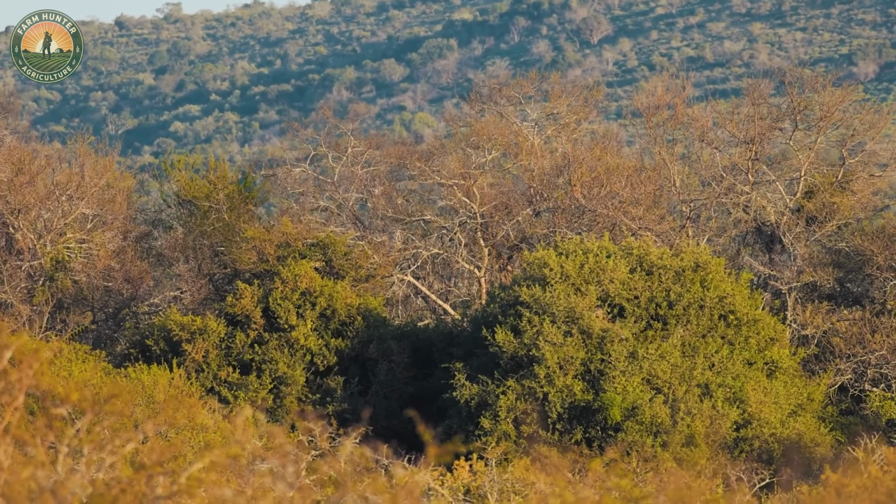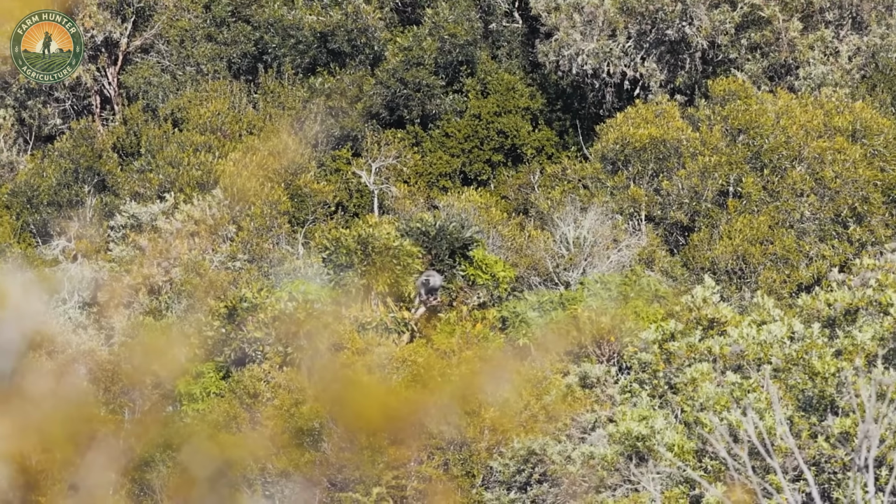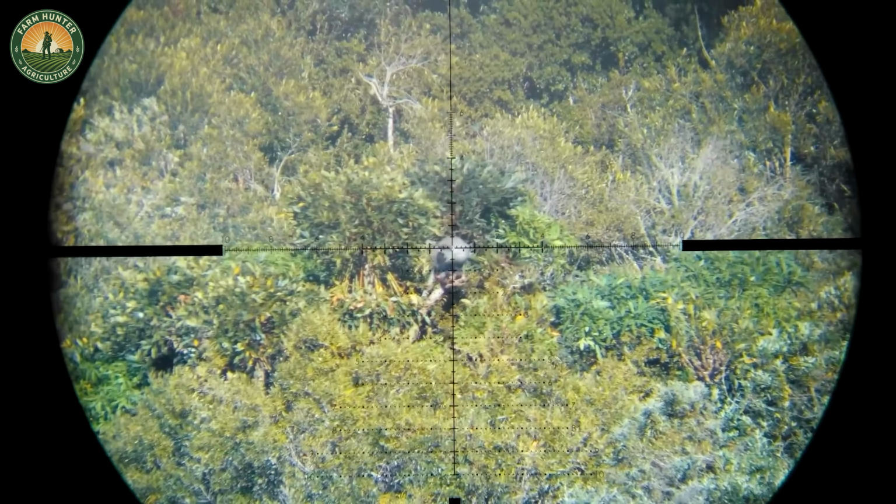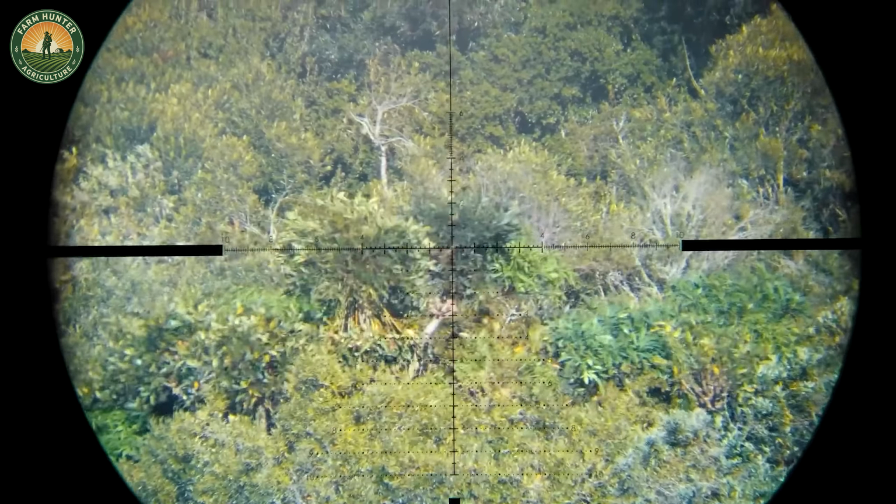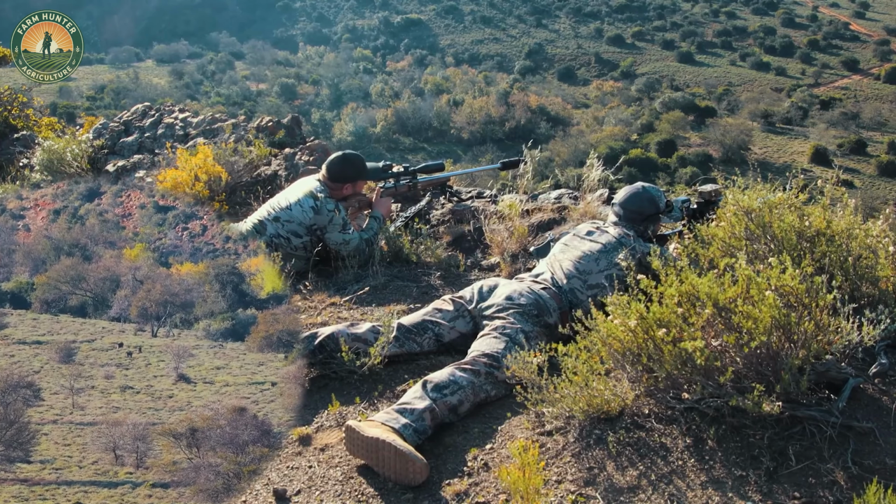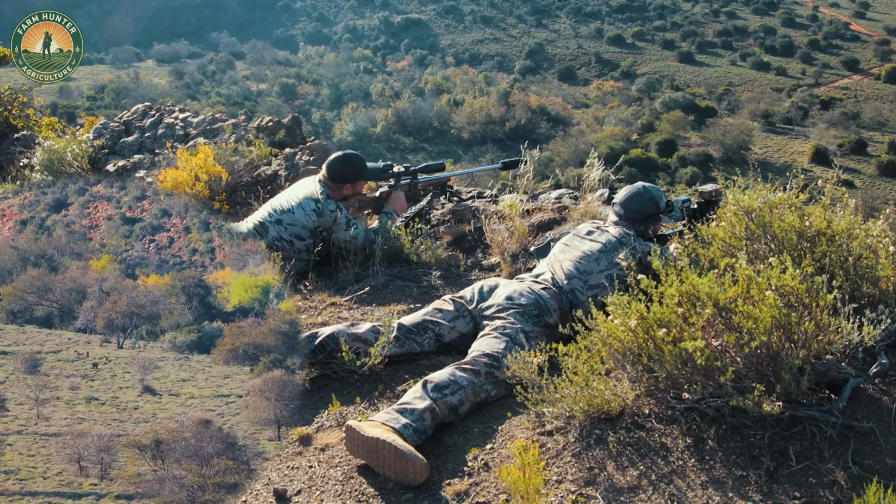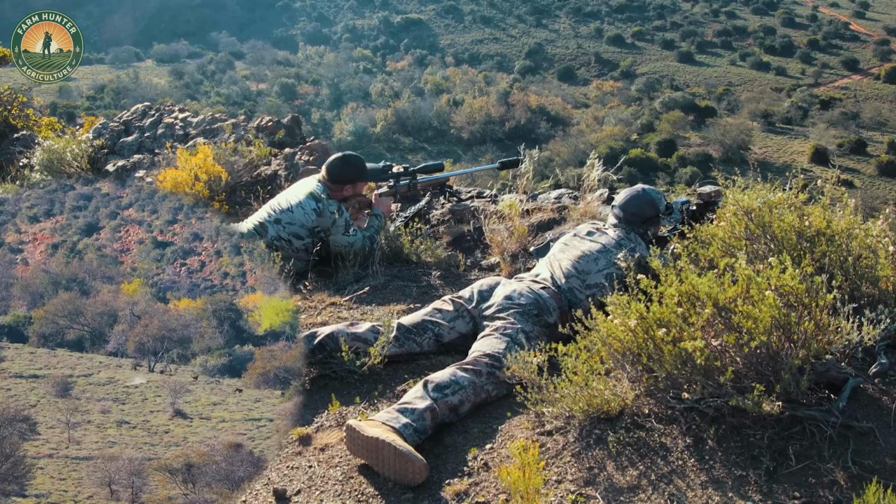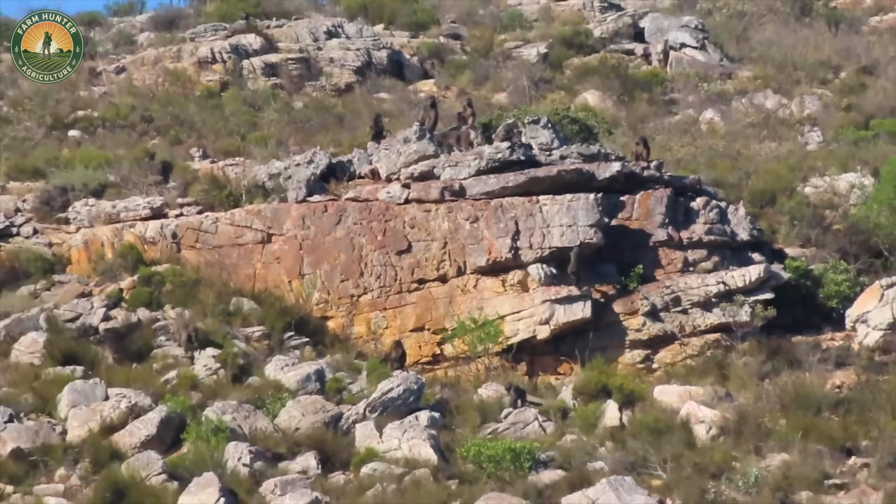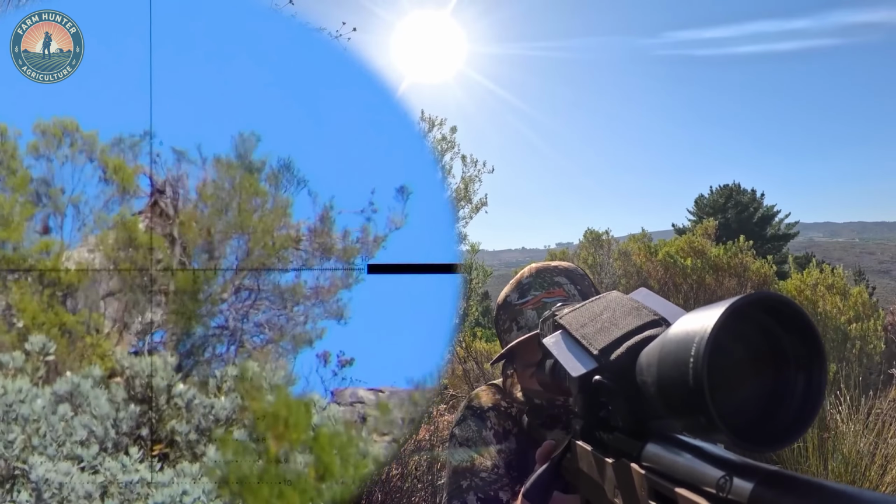Some argue that shooting wild monkeys is cruel and unnecessary, especially given their intelligence and tight social bonds. Supporters, however, say it's the most effective way to manage Florida's growing invasive monkey population. The challenge is finding a balance between population control and ethical treatment. Ongoing research into alternative methods, along with discussions on more humane solutions, could shape the future of wild monkey management in Florida.